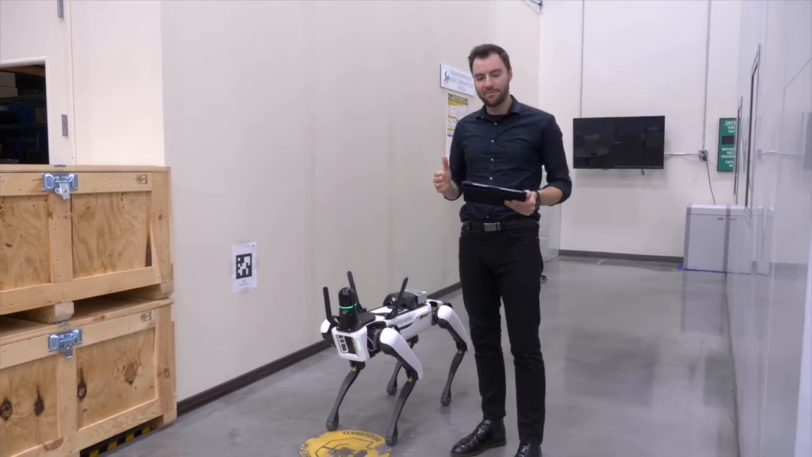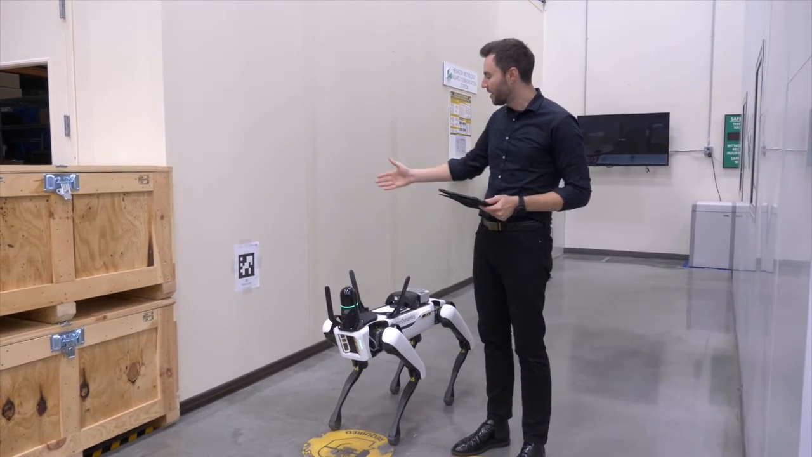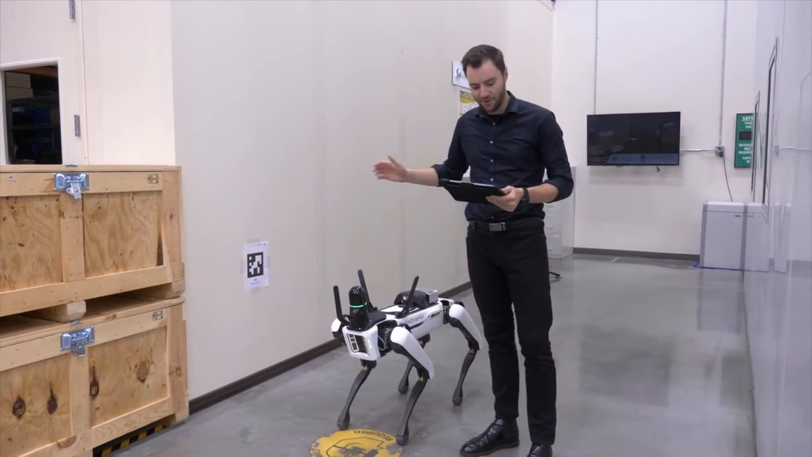All right, so now that file is on the BLK ARC, I don't need my computer anymore, and now I can take the BLK ARC out on the shop floor and start that repeatable mission at any point in the future. All right, we're back on the shop floor, and I've put the BLK ARC right in front of that fiducial that we set up before.